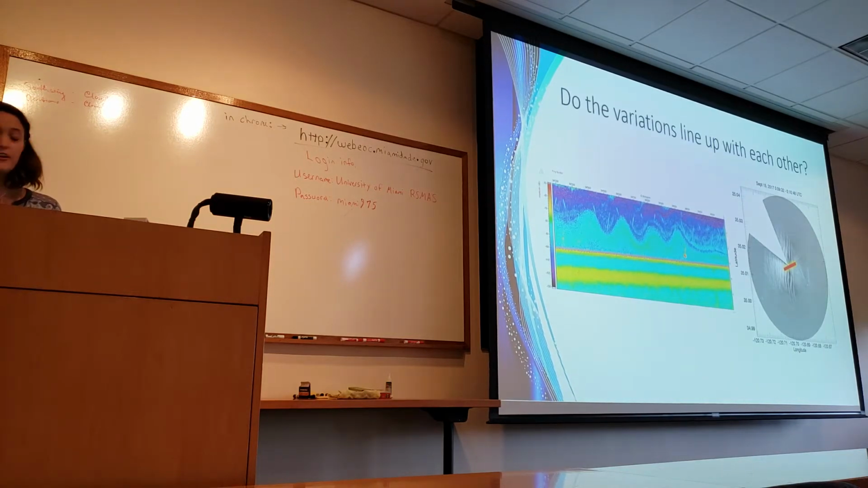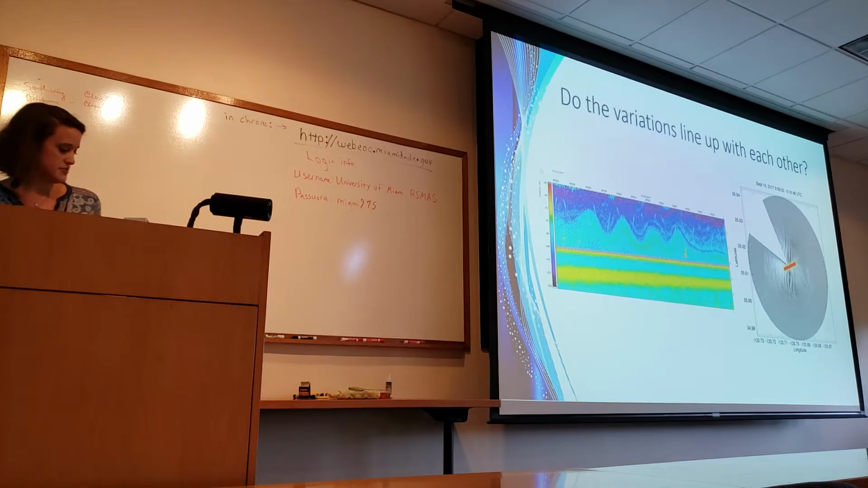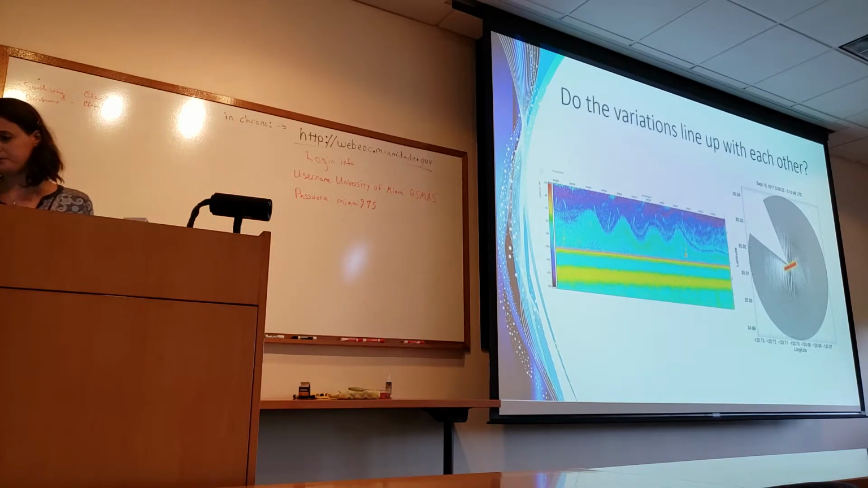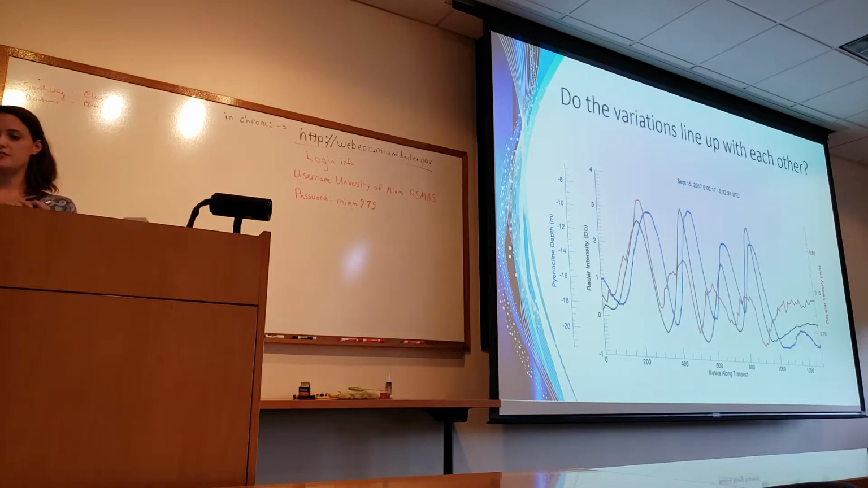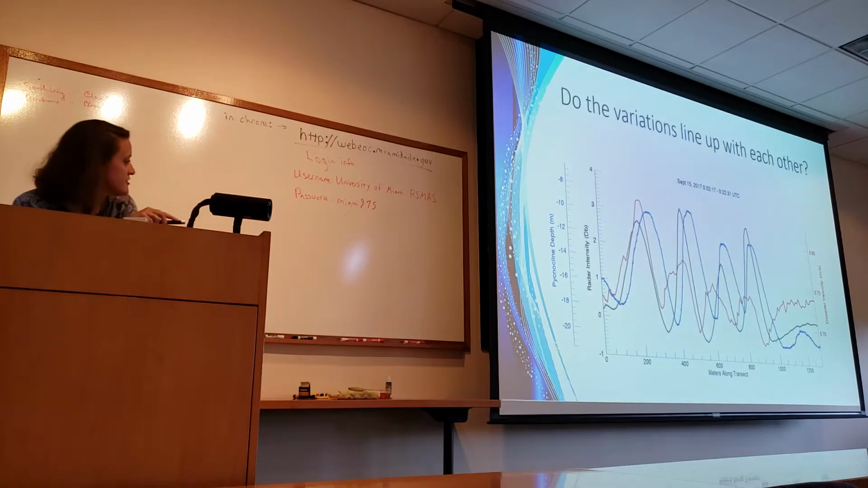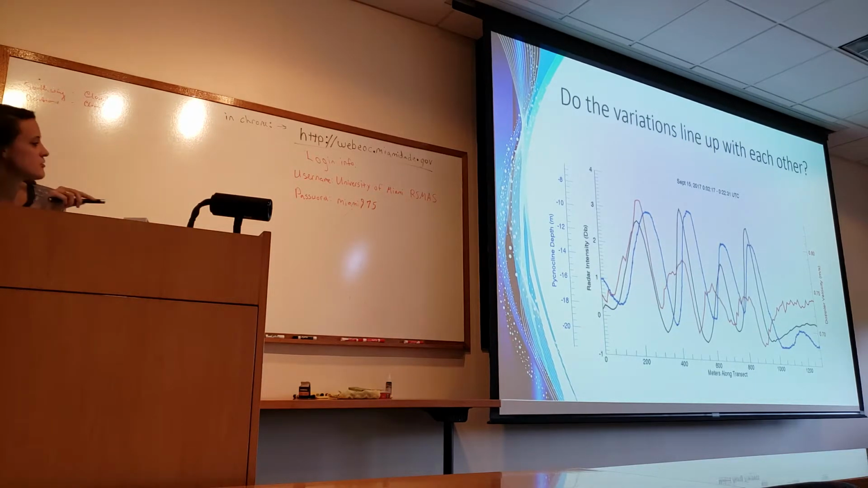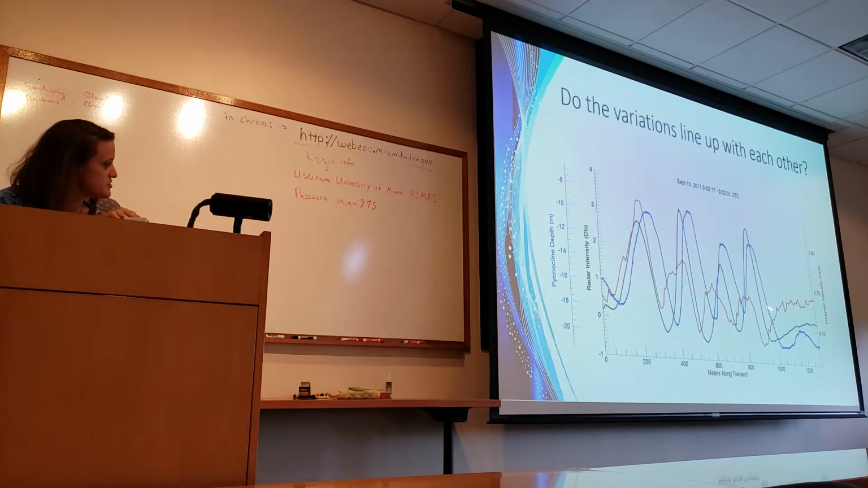So here is another transect that we did. Here is the internal wave under the ship, and here's our transect. And here is another type of plot of the same kind of data. So the blue here is the pycnocline depth, which is determined from the echo sounder. The red is the Doppler velocity, and the black is the intensity. So you can see that these are all kind of varying at the same frequency, but not all at the same phase.